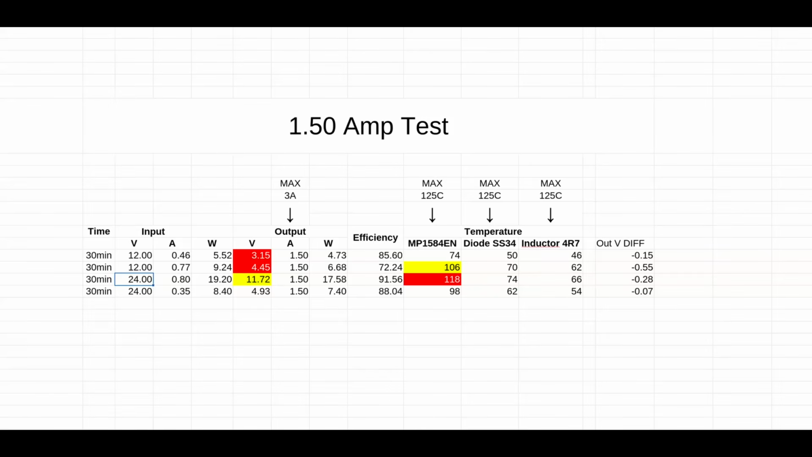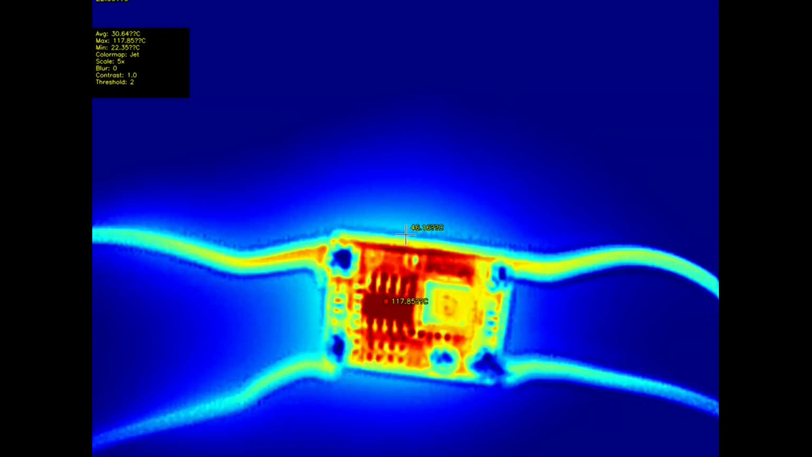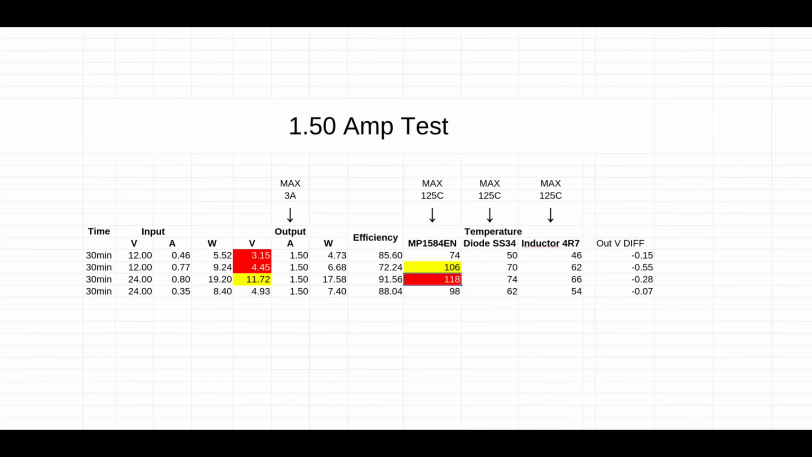So 24 volt to 12 volts, we went to 11.72 volts on the output side. Still workable, but the temperature on the IC went to 118 degrees. So this is a no-go. You can add a heatsink on it and add some airflow, then it would be fine, because it's only one component. The diode and the inductor are good.